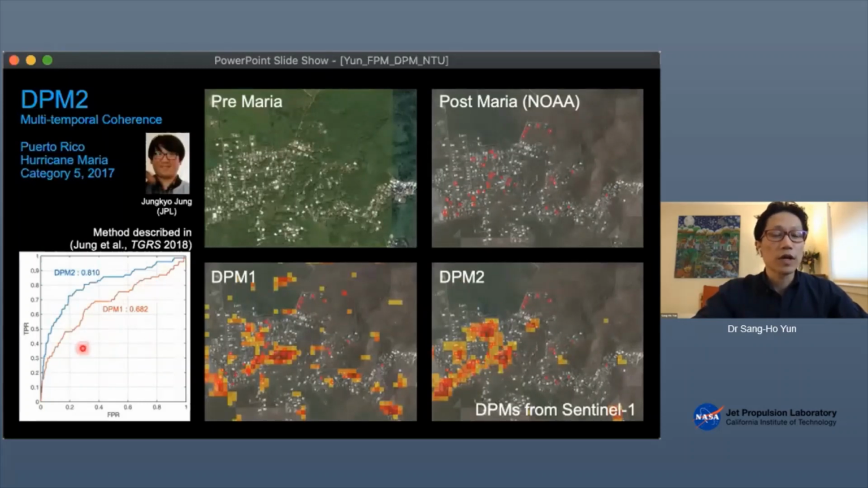This is the ROC curve. I'll get to that point. Basically, it's a performance metric, one of the performance metrics. DPM1 is 0.68, whereas DPM2 is 0.81.